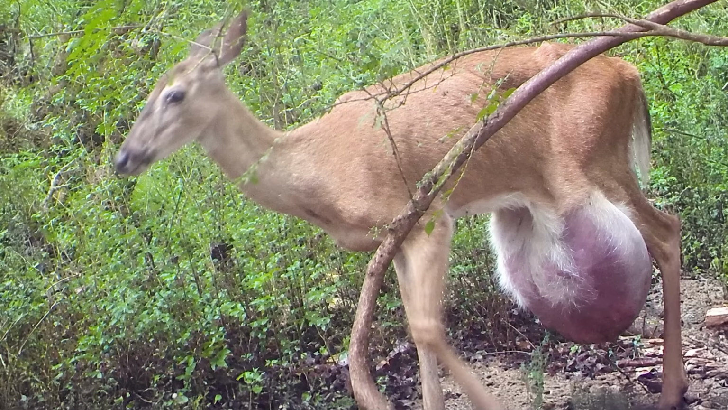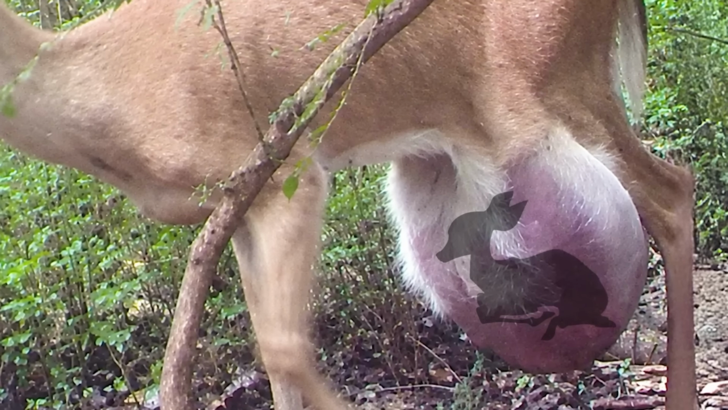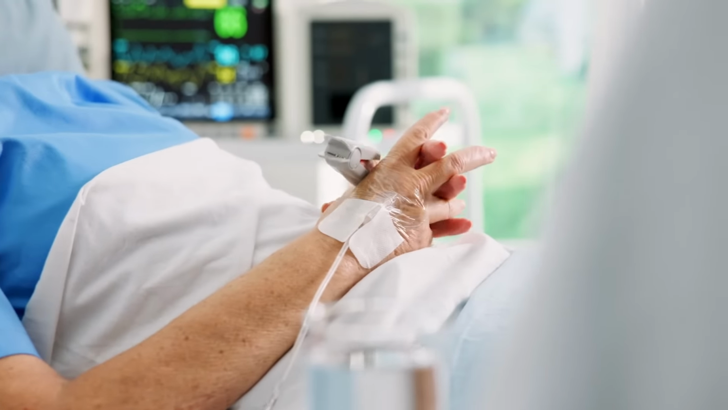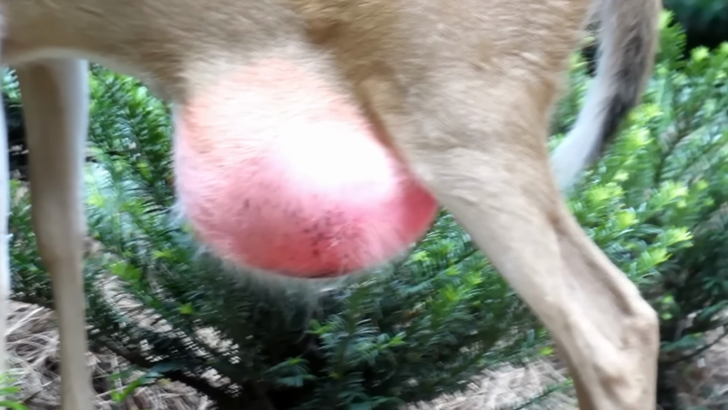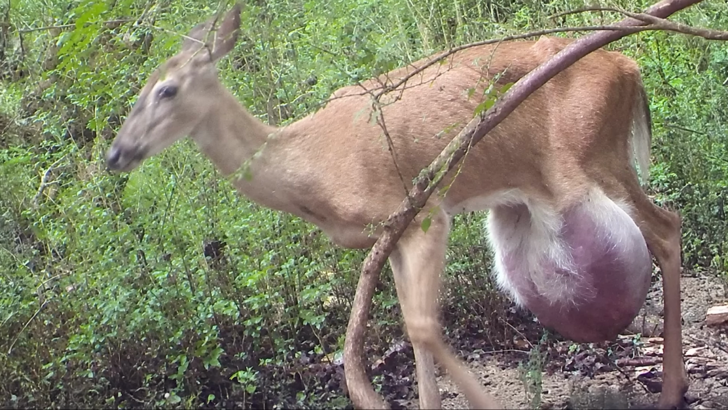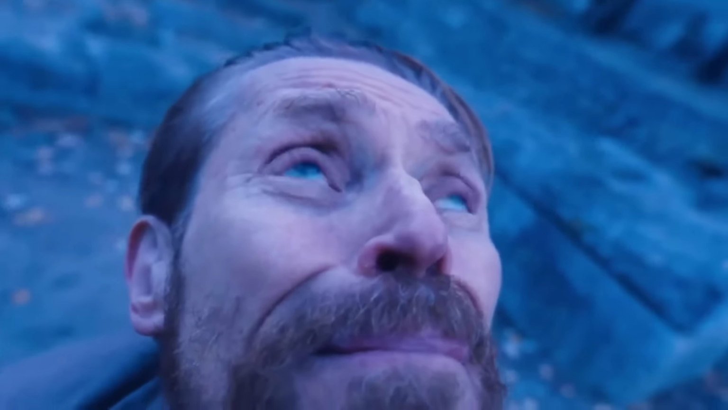At first glance, this doe looks like she's going through a pretty tough pregnancy. But on closer inspection, it's clear to see that that ain't no baby bump. Just like humans, deer can't always escape medical complications. And this looks like it could be a giant tumor, or maybe a hernia gone horribly wrong. If it's the latter, it could have been caused by trauma to its midsection, like being hit by a car or even a recent birth. Forget the deer, now I feel traumatized.